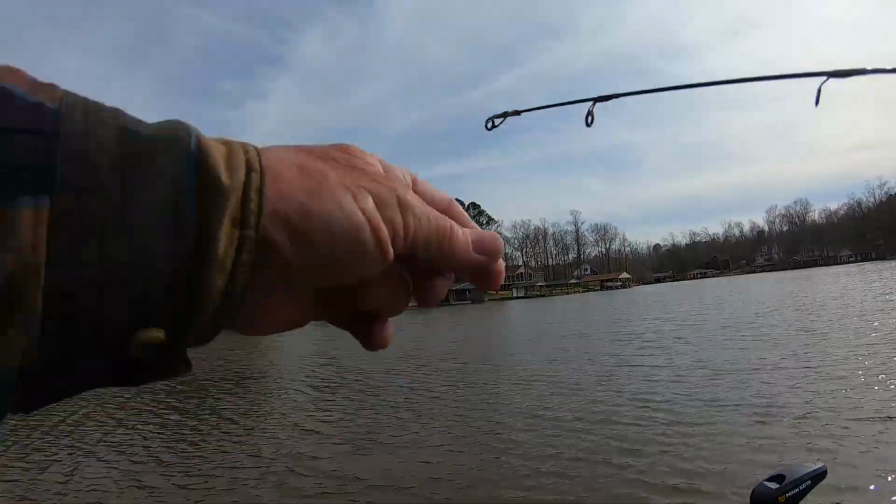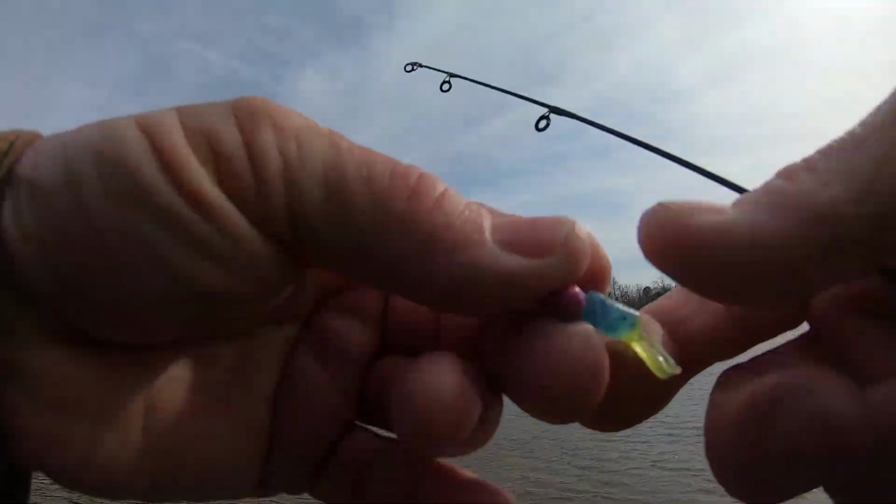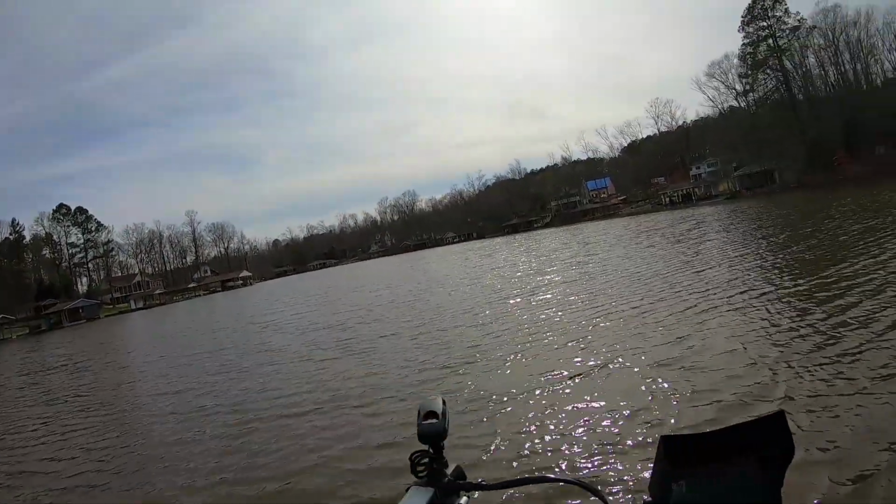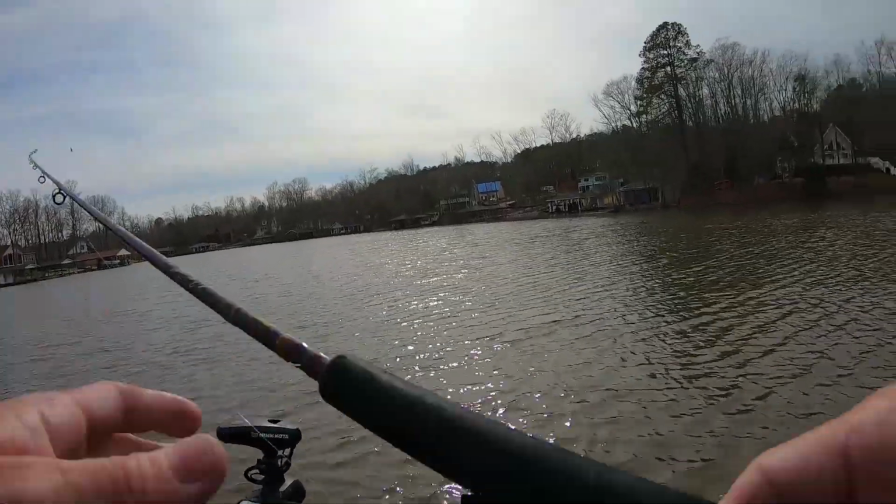And y'all probably gonna like, I would use black and chartreuse. That's all further I can see my bait, 8 inches. But the crappie can see it further, guys. They can probably see it 4 times that far. And I have no trouble catching fish with it, guys.